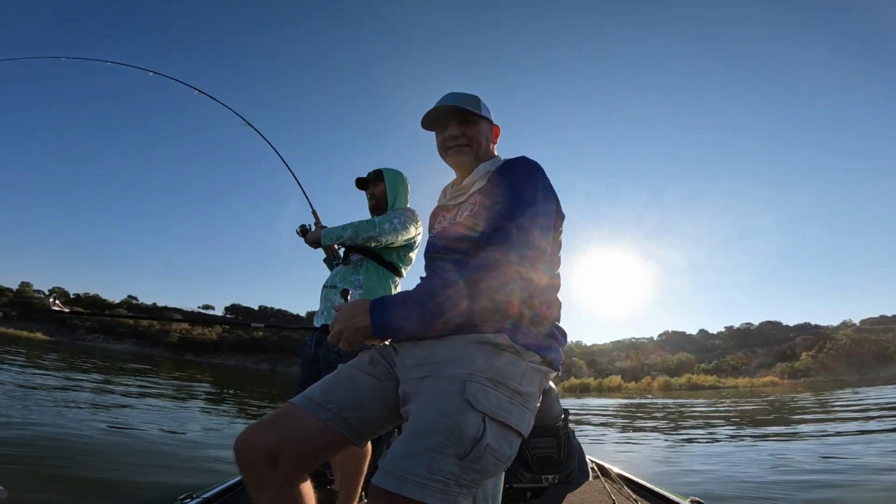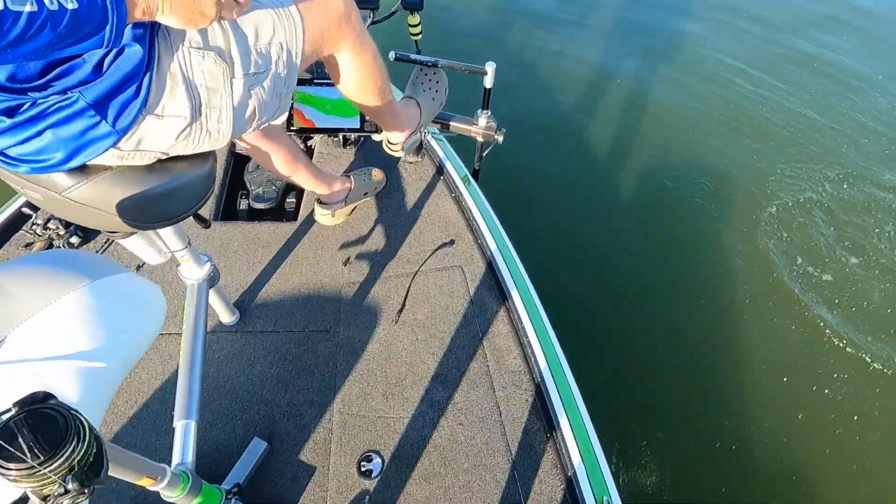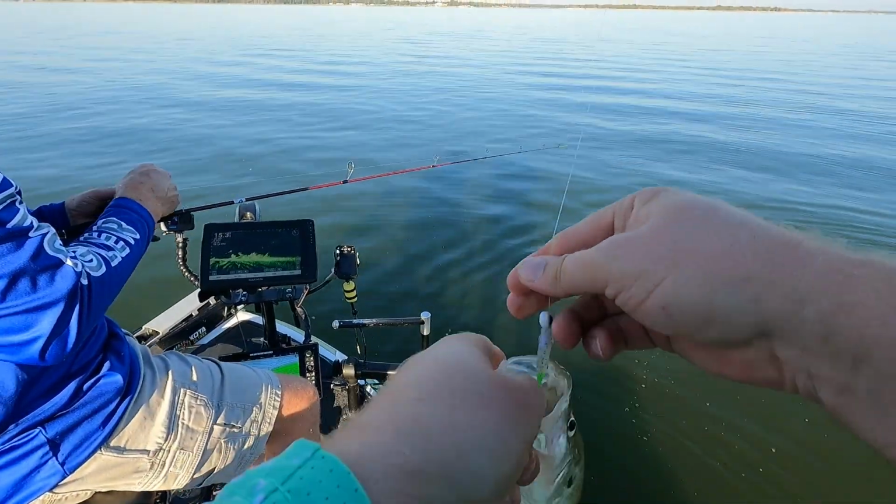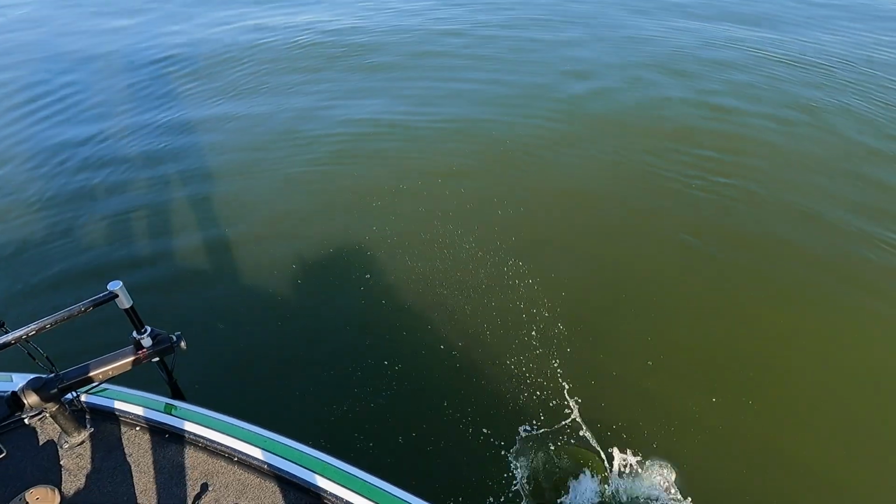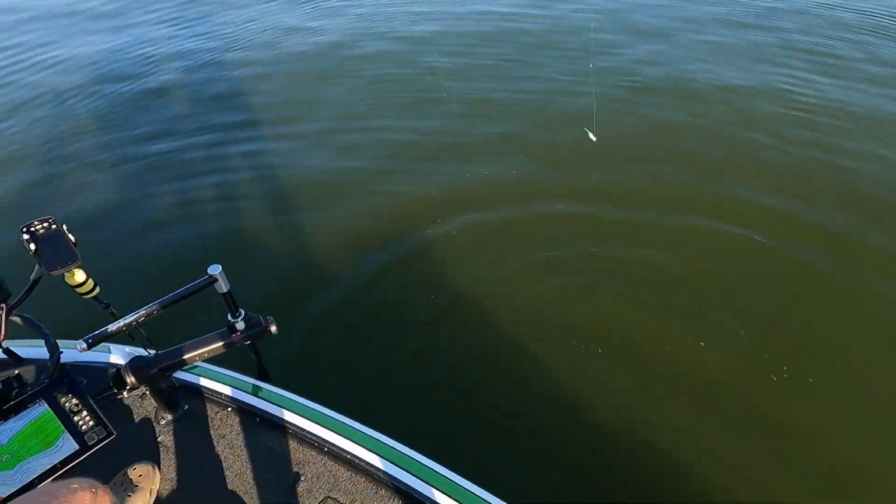There we go, guys. There it is. That's a nice fish. There we go. See, now we're feeding the family. Now we're talking about dinner plans. All right, dinner plans and dinner plates, baby. Go ahead. Got that one. Nice. 15 feet. All right. Now we're talking.